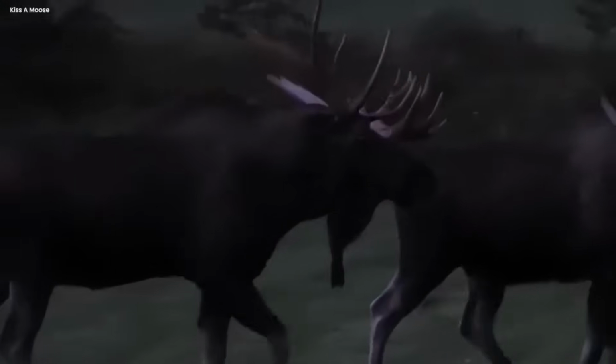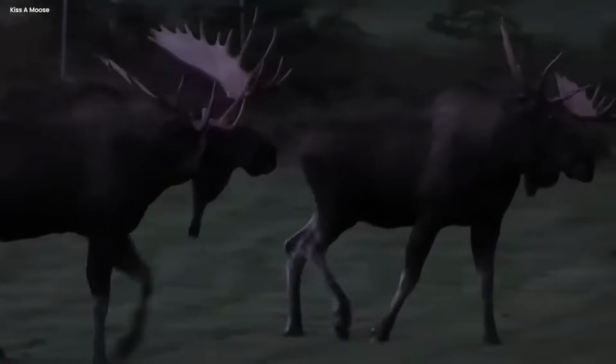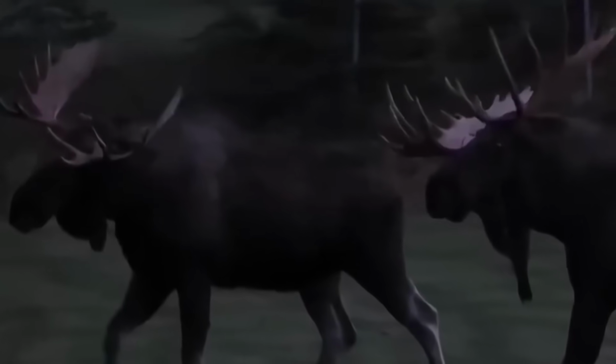along with an abnormal growth of skin hanging from their neck that was exceptionally large. These moose were far from the usual. Their graceful, mysterious way of moving raised many questions. Their massive, ancient-looking horns carried an air of fascination.